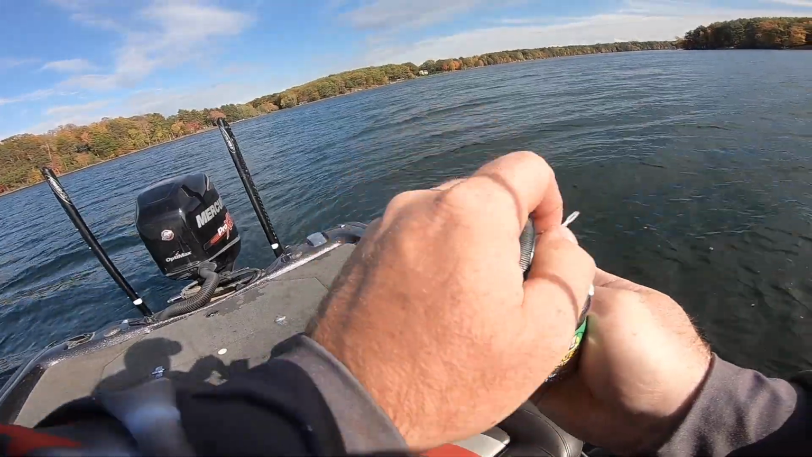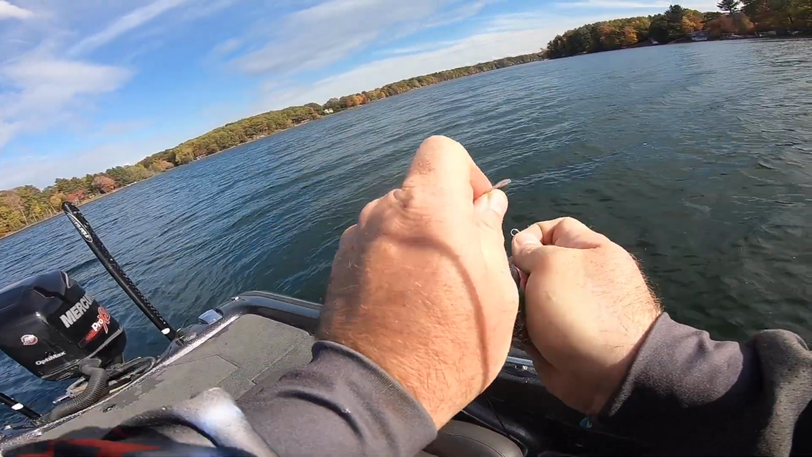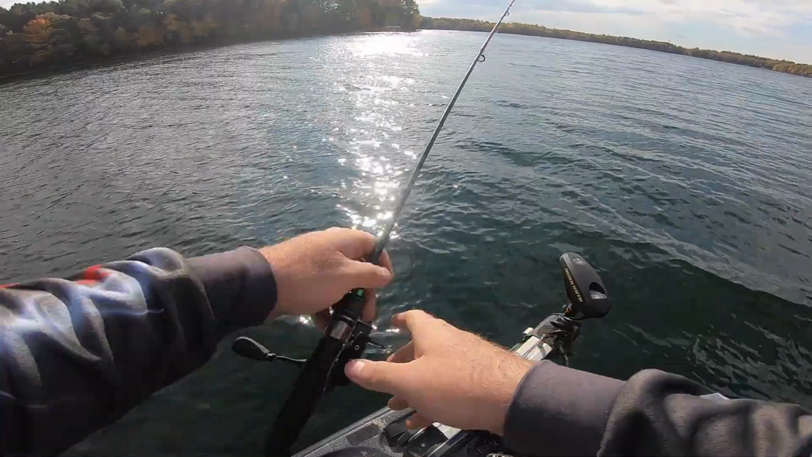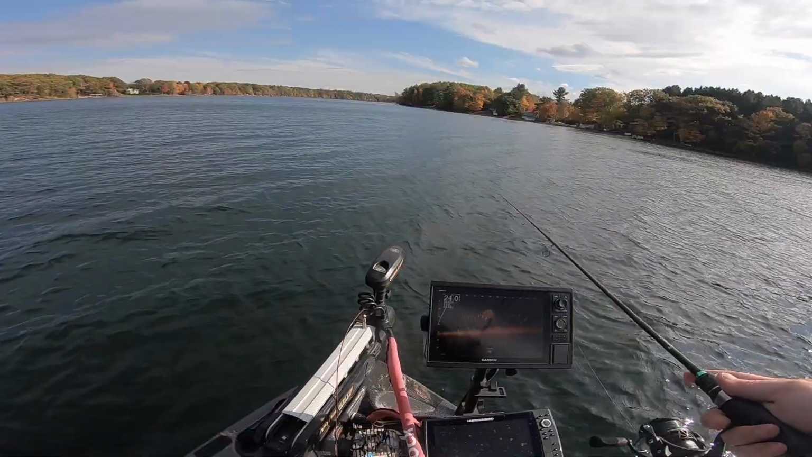You know, it's amazing, guys, how you can switch between plastics. I mean, 99% of the time my Hog Pours here are getting pounded, but every now and then they get to that point where they just want something a little different. Hopefully there's some bigger fish. I know there should be some crappies hanging out here somewhere.